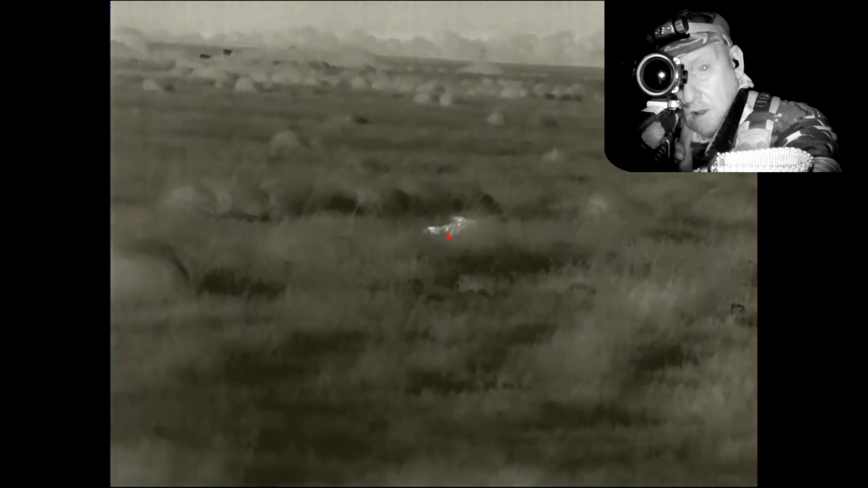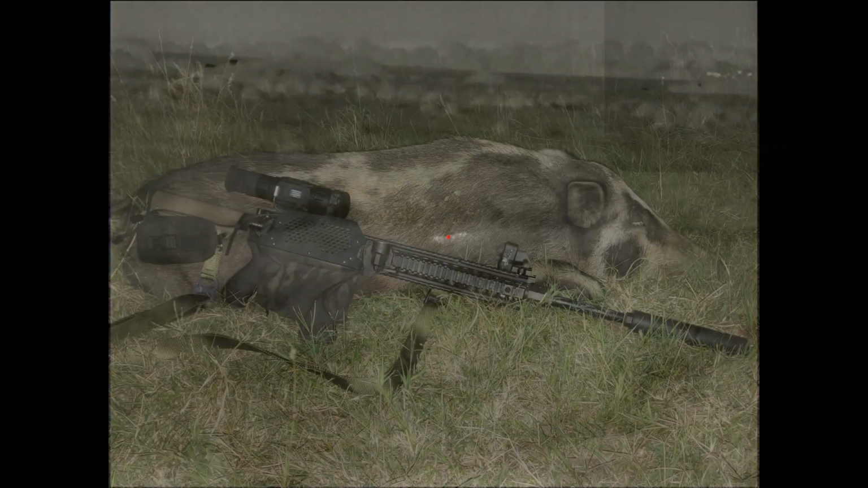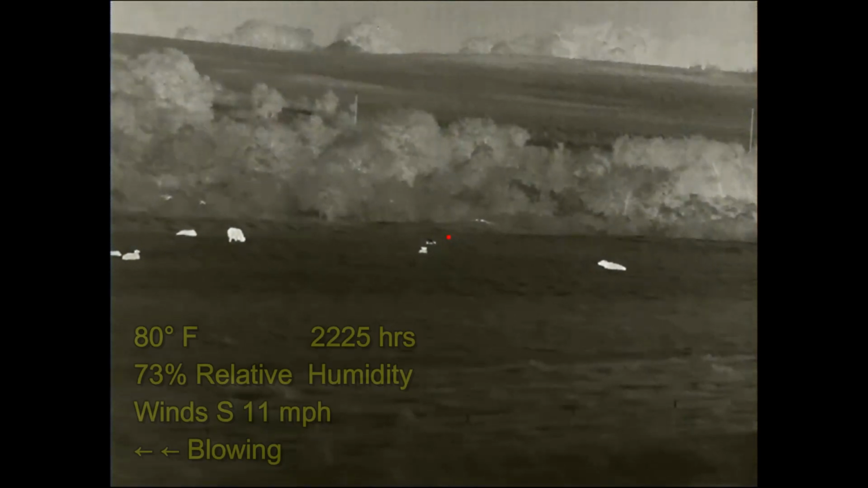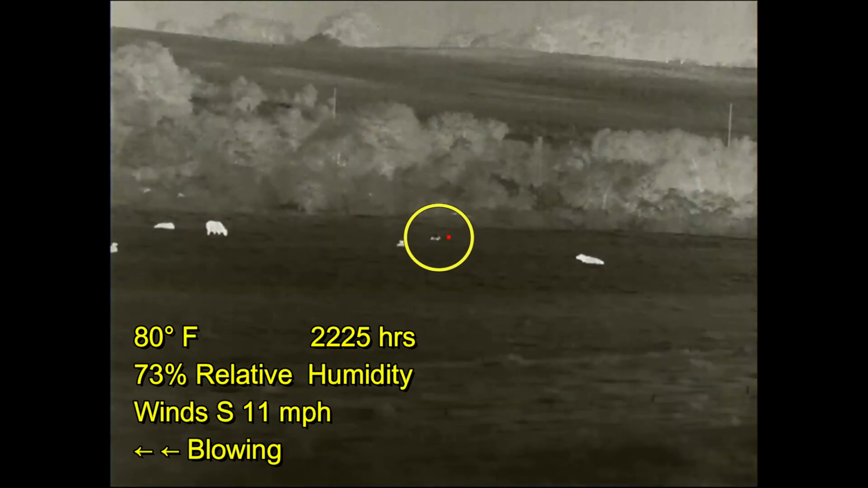I stay on him to make sure that he stays down, and that's going to be number 3. He was a 155-pound boar taken at 50 yards. So when I finished with him, I headed back towards the truck, but while doing my scans, back behind me in the next field, I spied this wet hog in the distance, and so I turned around in order to go head him off.